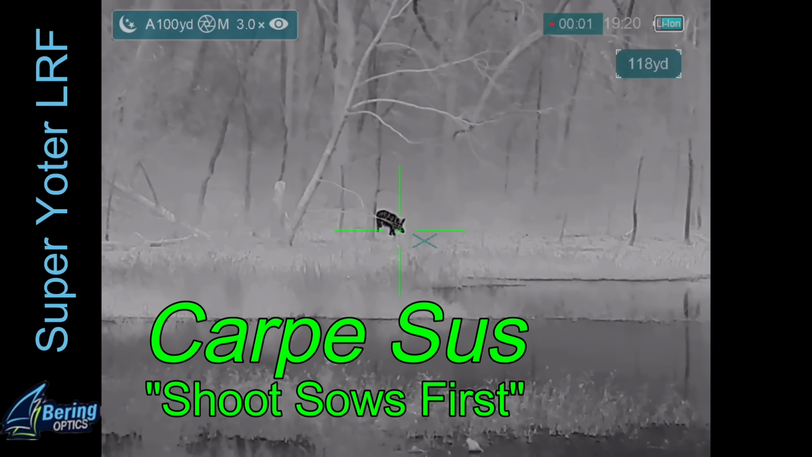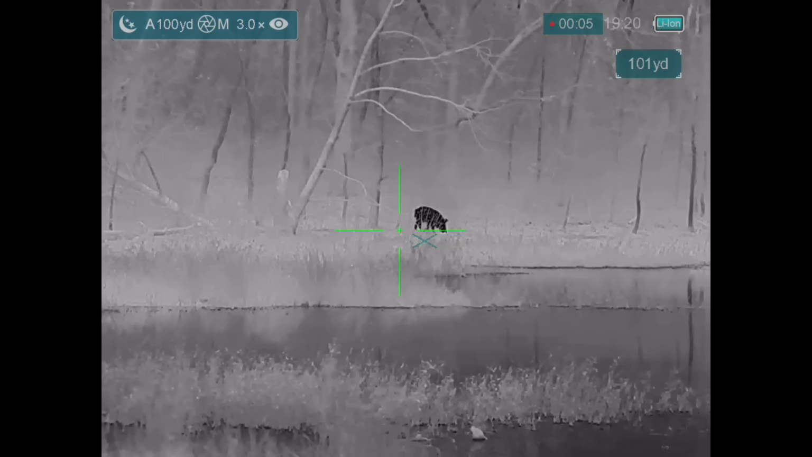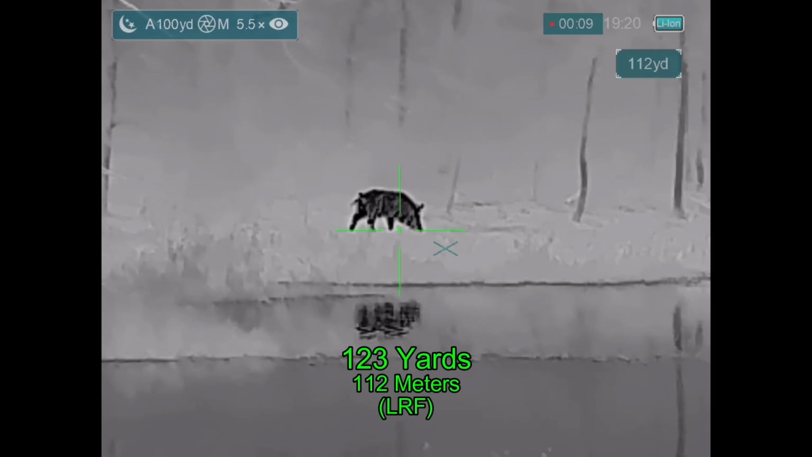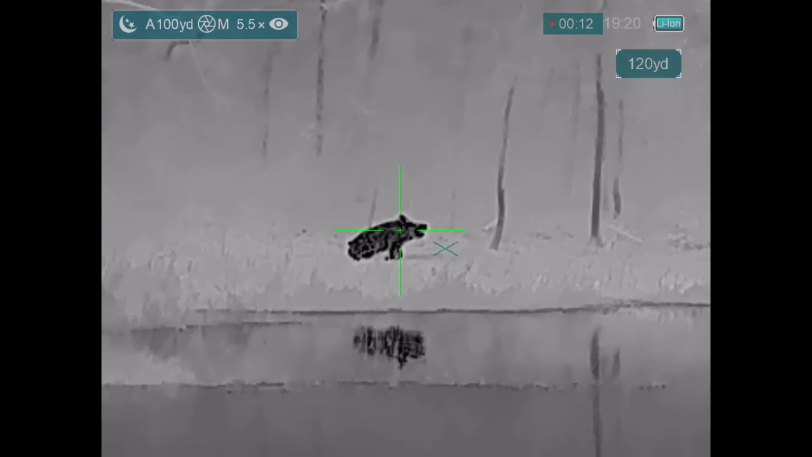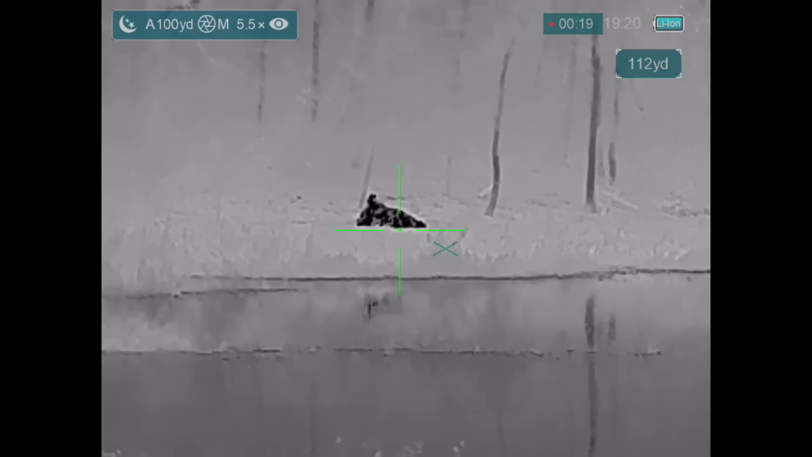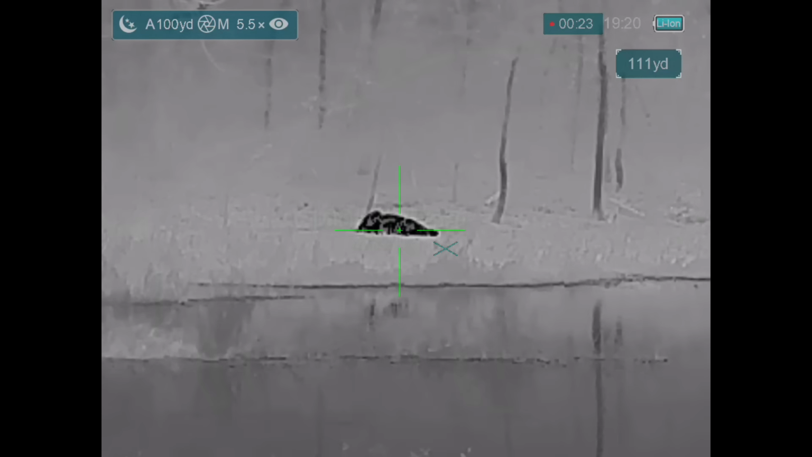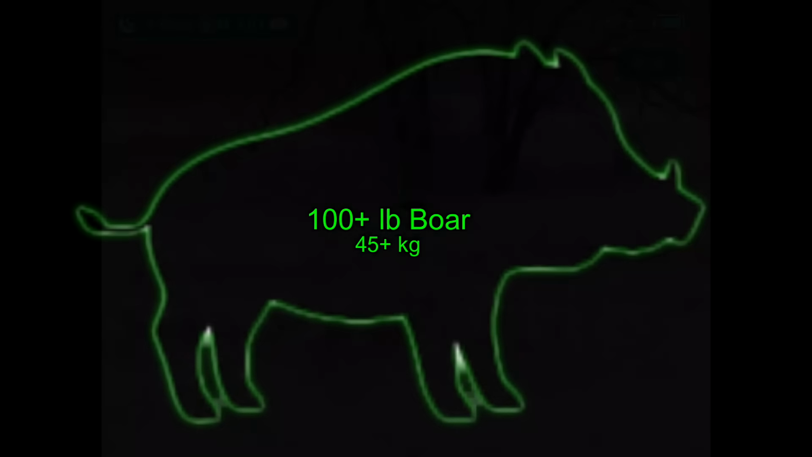Carpe Sus from the same spot where I shot the beaver. I've got a hog coming out on the other side of the lake. As I over-nuke the image, trying to hit the zoom button. And here we go. And a quality assurance shot because I'm not getting over there to check him out. However, I'm going to guess that he's somewhere well north of 100 pounds, and so we're just going to call him 100 pounds and leave it at that.